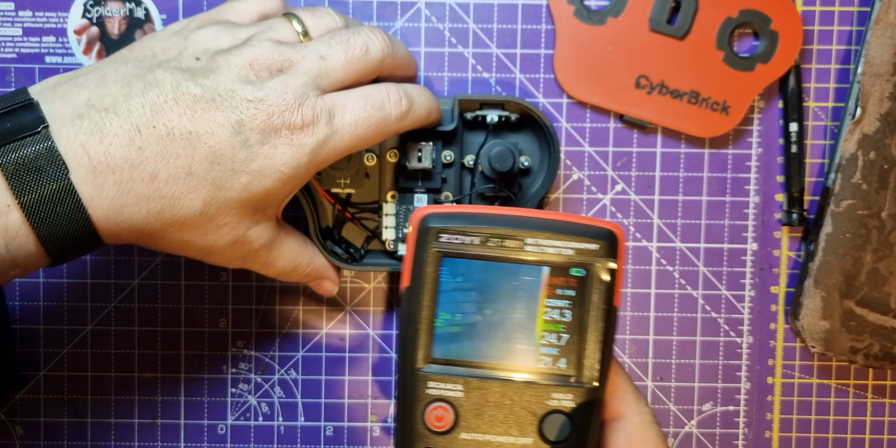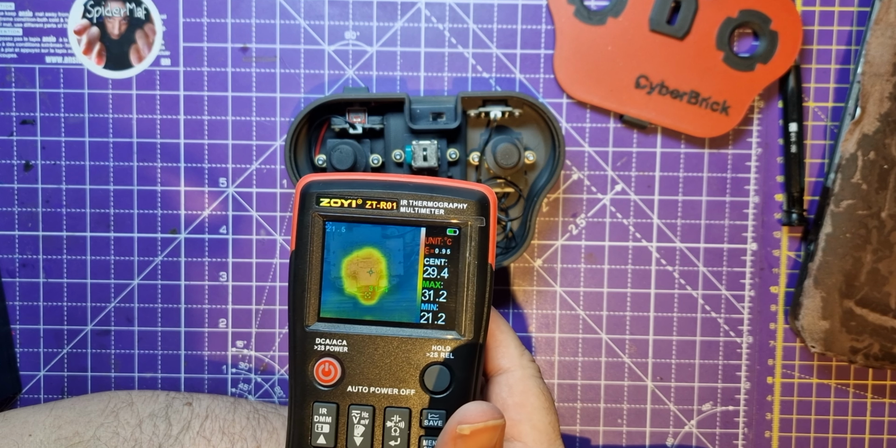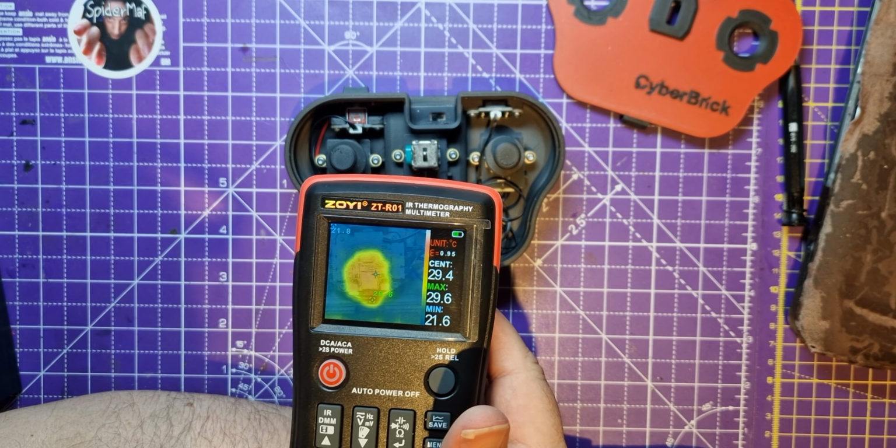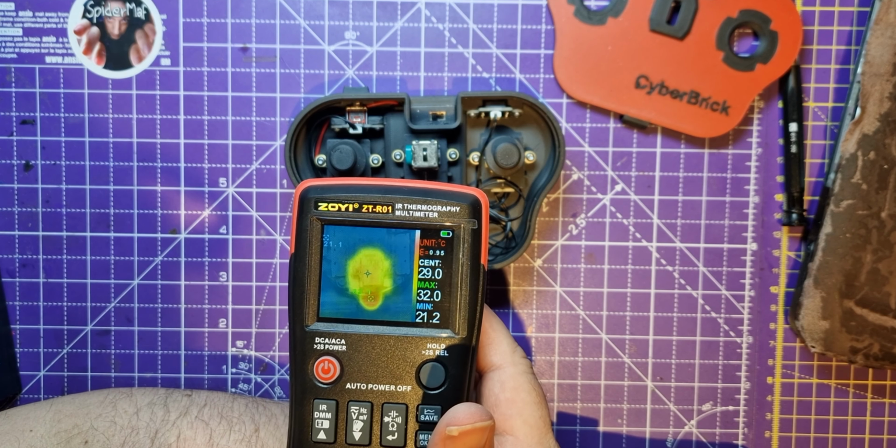Now if I turn it off, is that going to start to drop? Because that should now reach the temperature of everything else, shouldn't it?